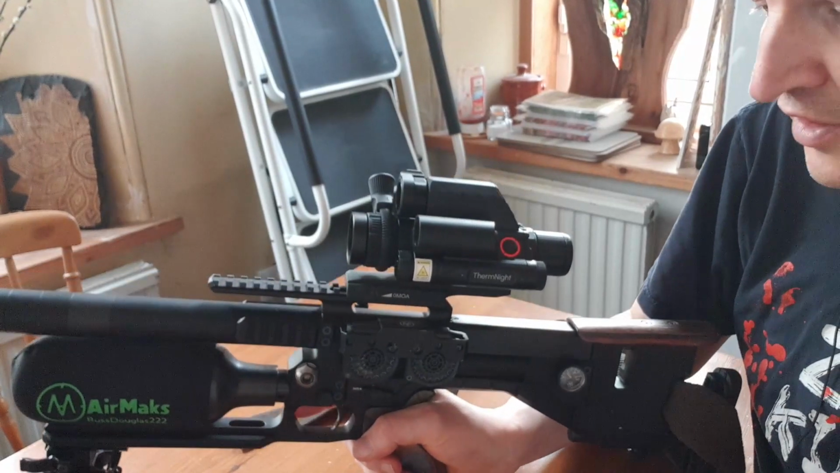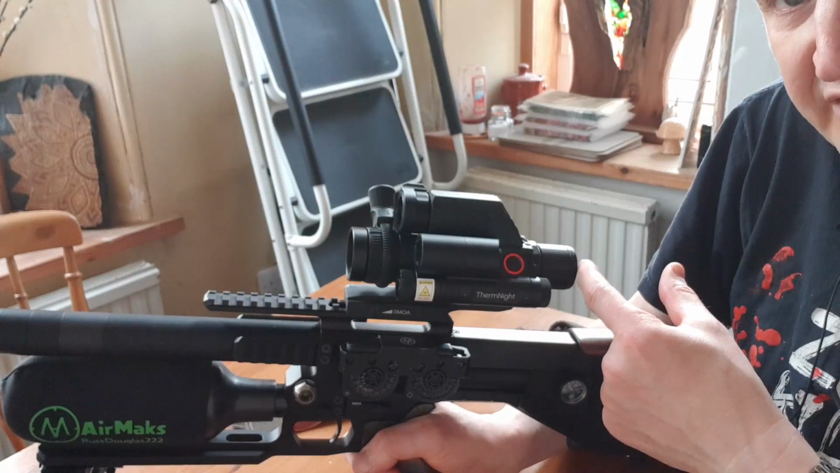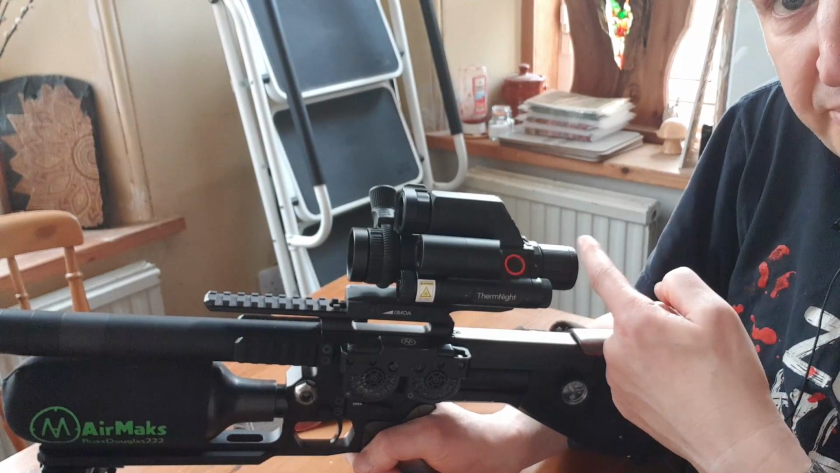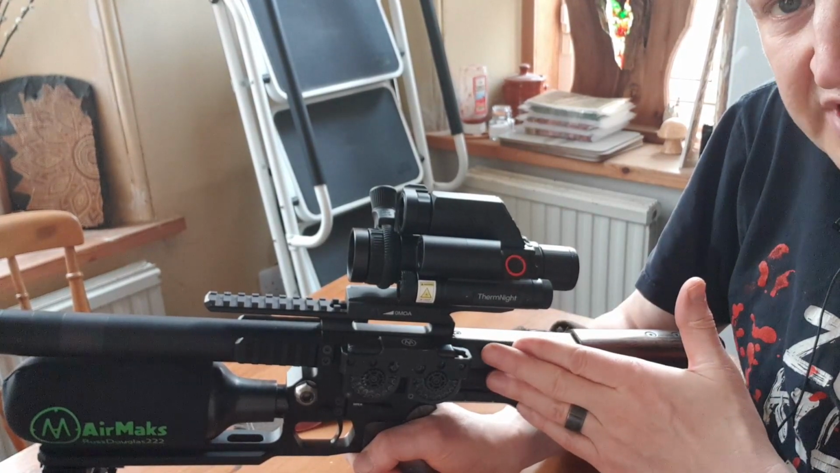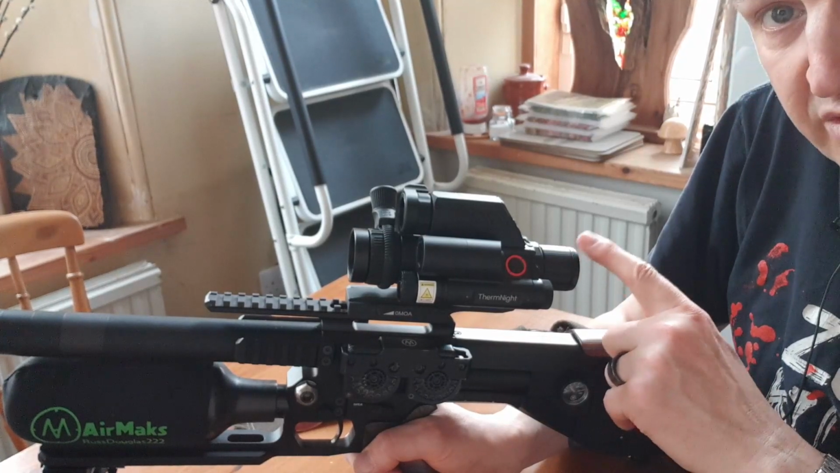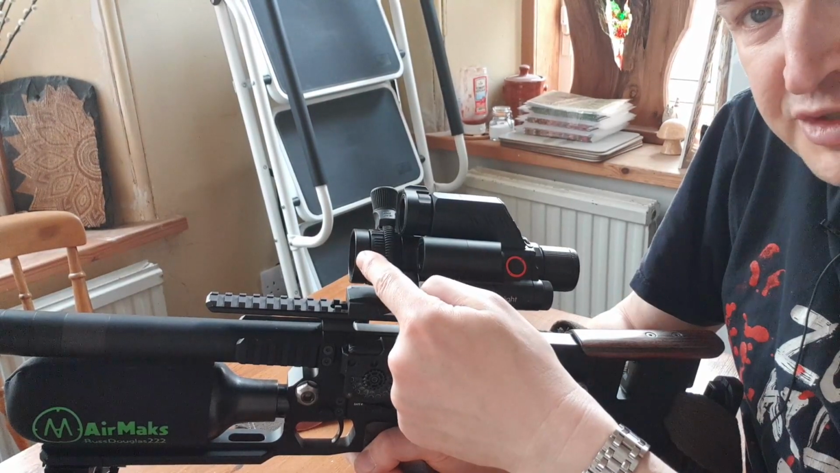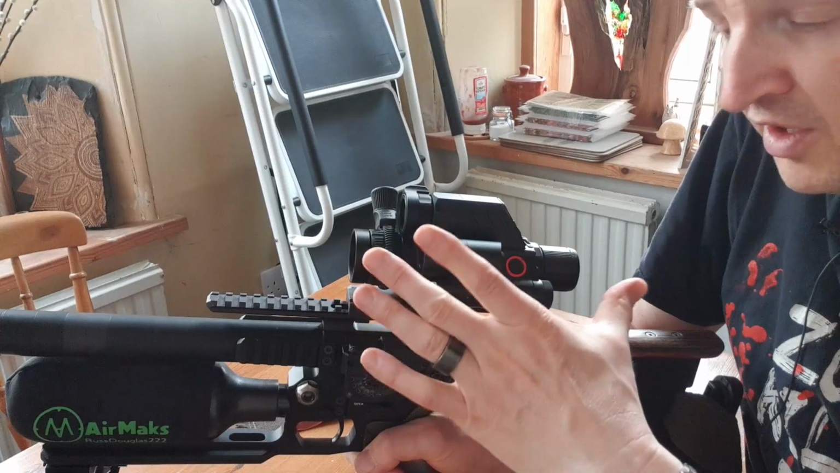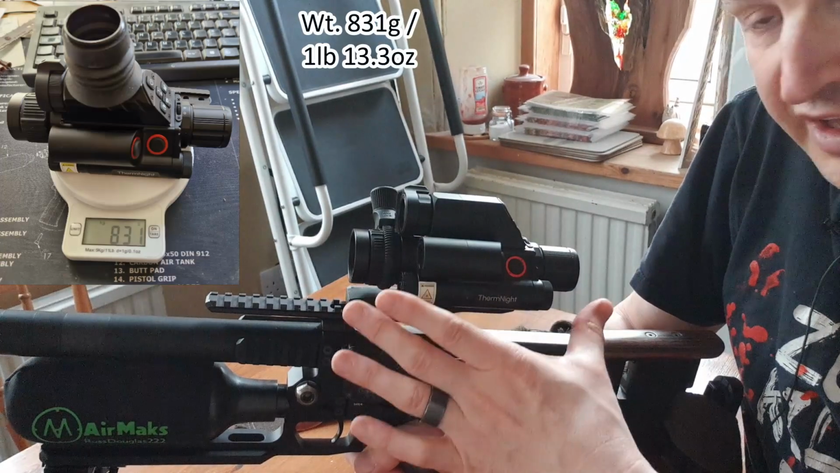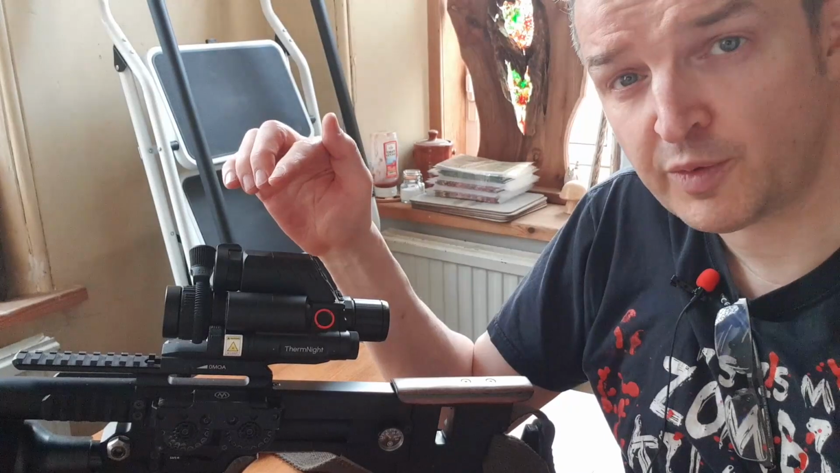Overall, you can see the shape is very compact, and I've currently got the removable rubber eye cup, the corrugated eye cup, removed. It just unscrews very simply. Because I shoot recoilless air rifles like this Air Max crate, I prefer to shoot with my eyebrow touching the rear of this ring, because there's no recoil, and also I have the sprung lens cap removed. So it's overall a very compact scope, and the whole thing, including the 18650 battery, weighs less than 900 grams.